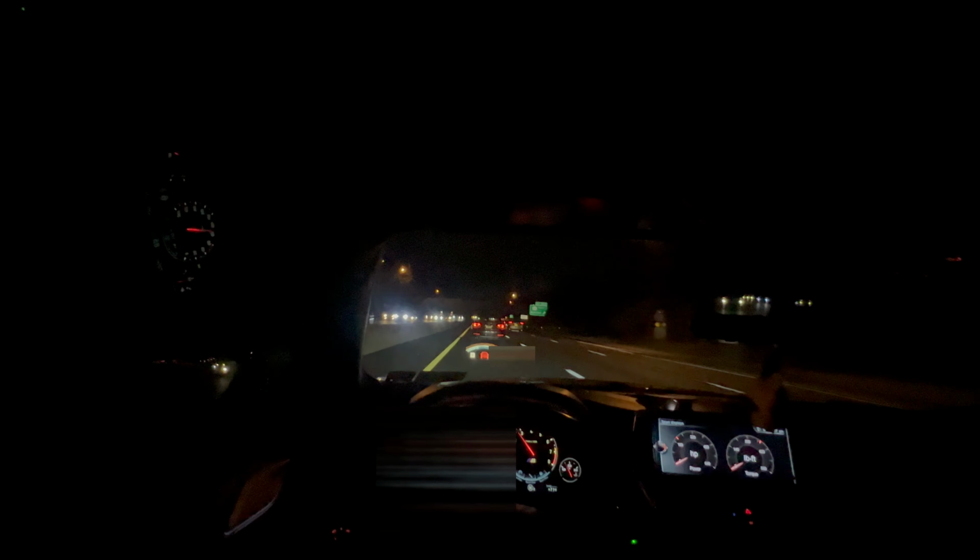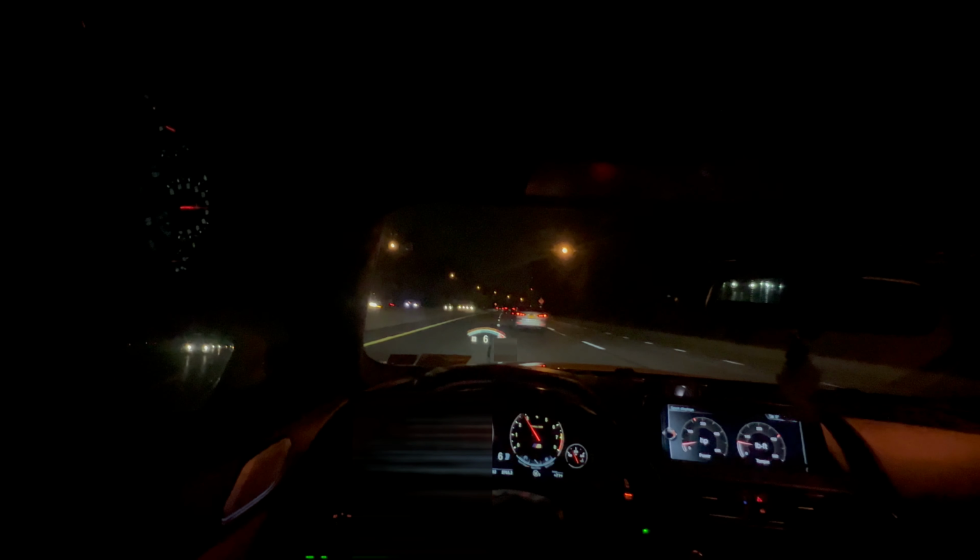All right, so we got some nice little smooth cuts, you know, nothing too crazy. We're not going too fast. Not getting too close to cars. We're just making some nice smooth cuts. This is how you safely cut up in traffic, right? Nice and calm.